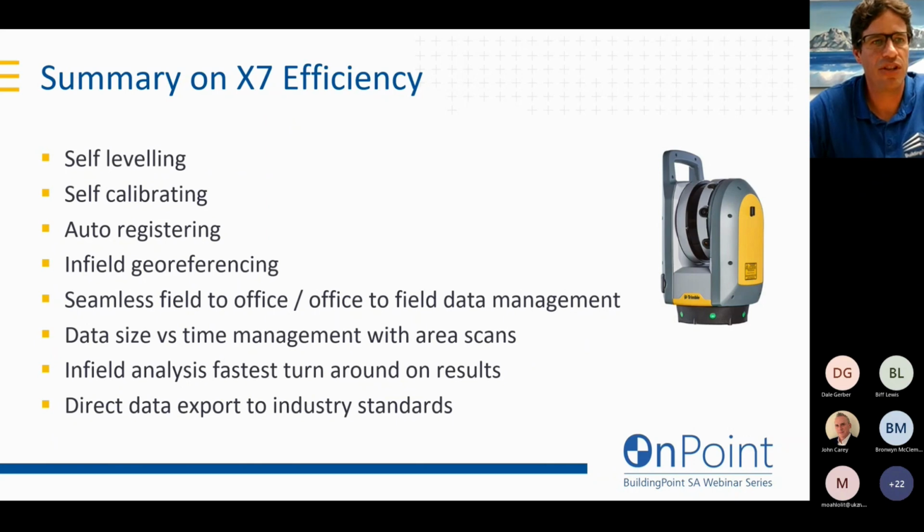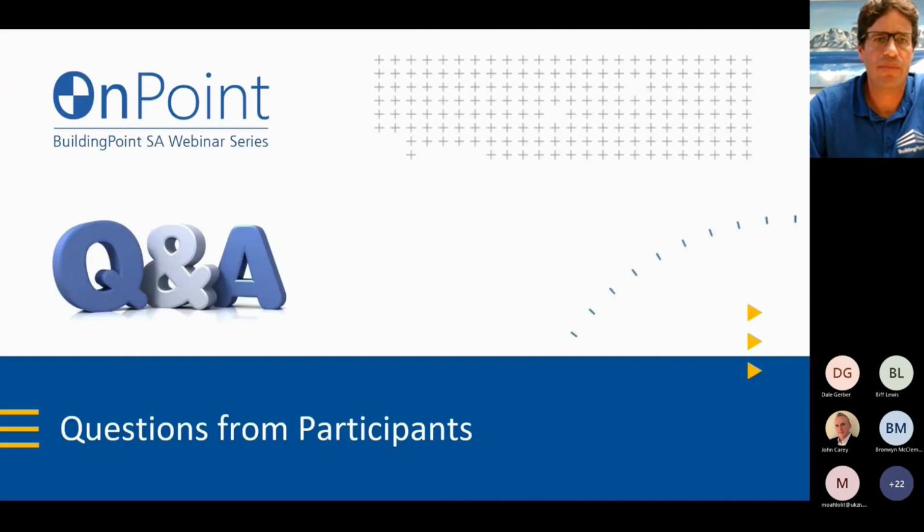The auto registering, the in-field georeferencing, that seamless field to office, office to field data management, data size versus time with those area scan capabilities, those in-field analyses for fast turnaround time on results, and being able to export your data to your industry formats directly from on board your scanner. So I think that's my summary of my tips and tricks for this presentation.